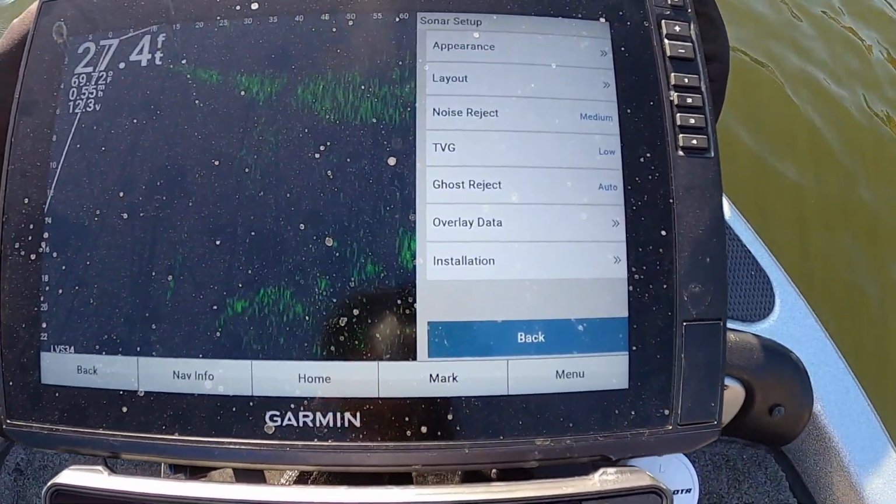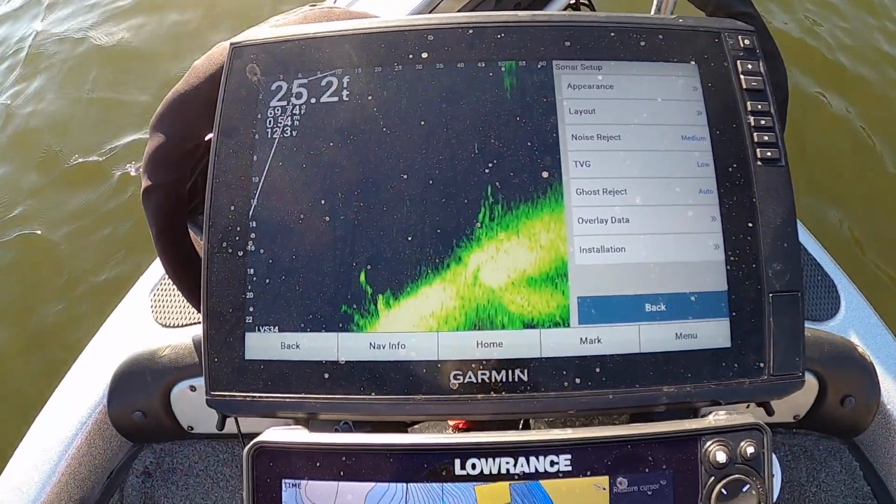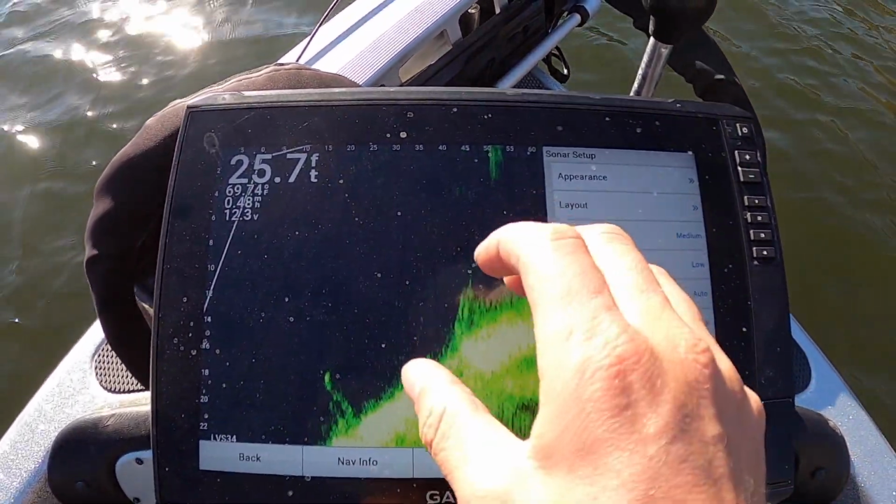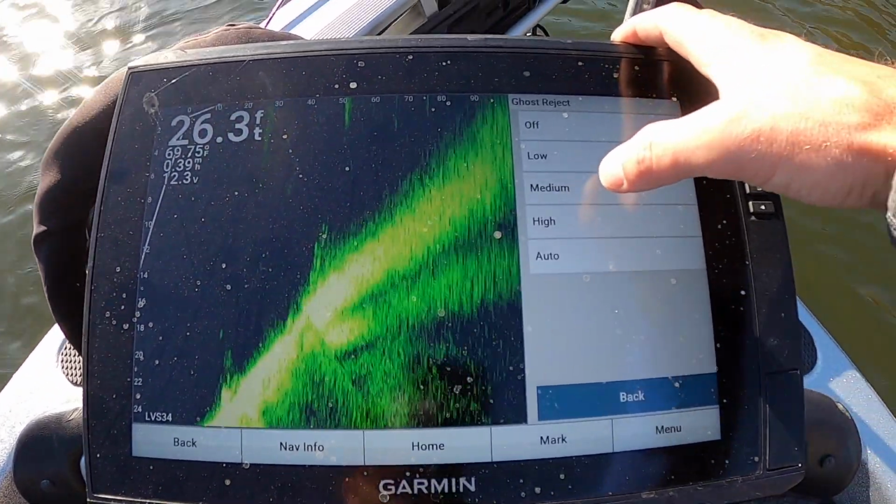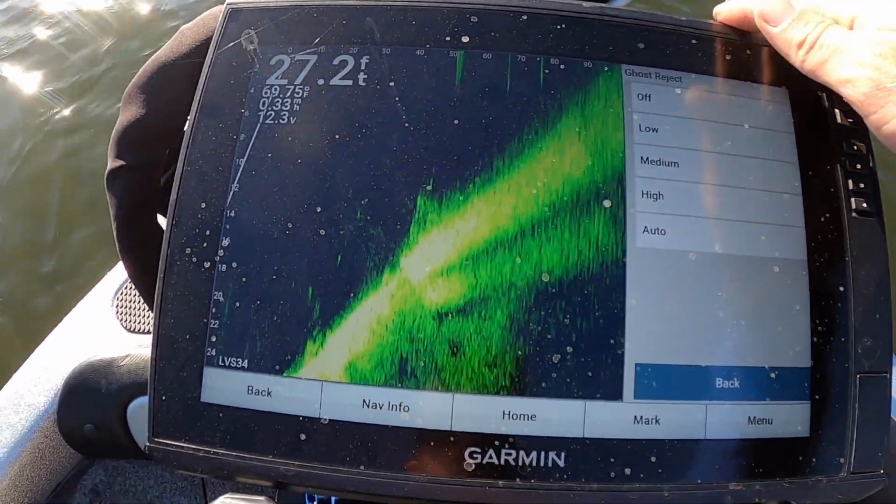And then we have ghost reject. So LiveScope used to have a lot of issues with what they called a ghost tree, which would be like an object that would come down. Basically the beams would kind of form an object. So you can turn this off. It doesn't really change much. I never really had issues with it. Some people have had a lot of issues with it, but I just leave it on auto.